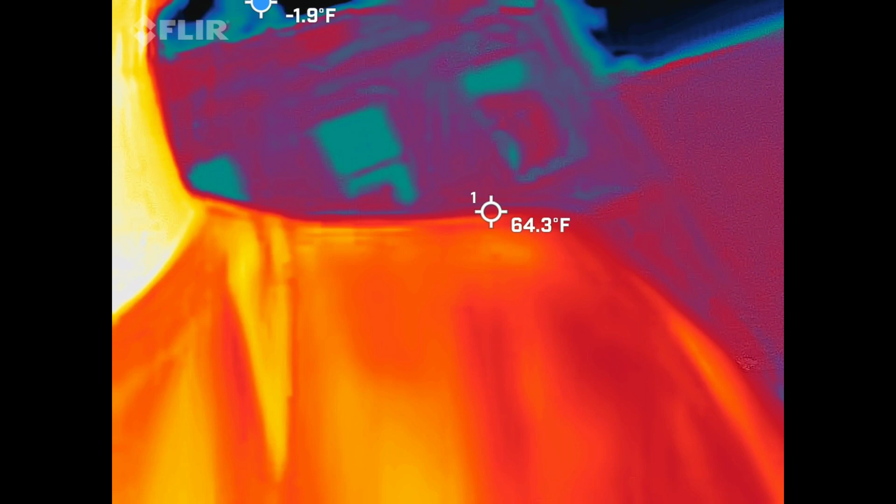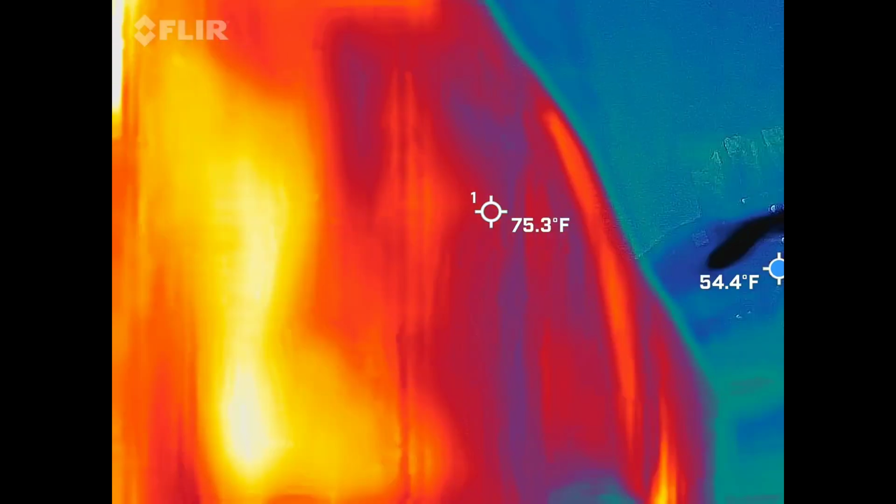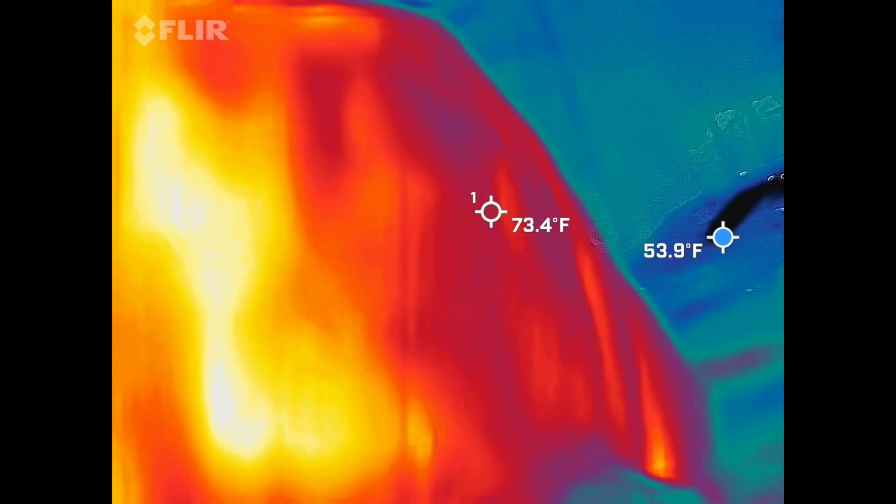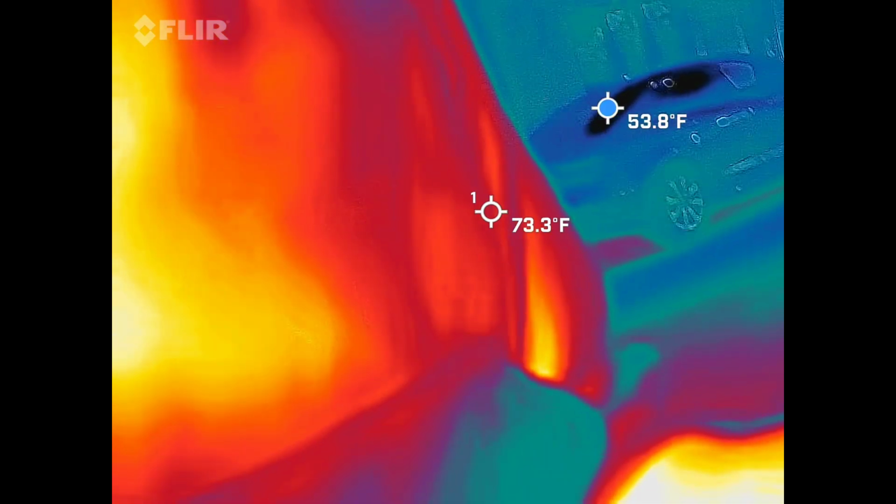I think it's like 63 or 64 degrees out here for ambient, but I do look for 15-plus degree temperature drops, which is what the blue dot is bouncing around the screen. So when I'm watching the video and I go back to the office, I'm looking for that to be right around, what is that, 47 degrees? So 52. That's 53, like over there.